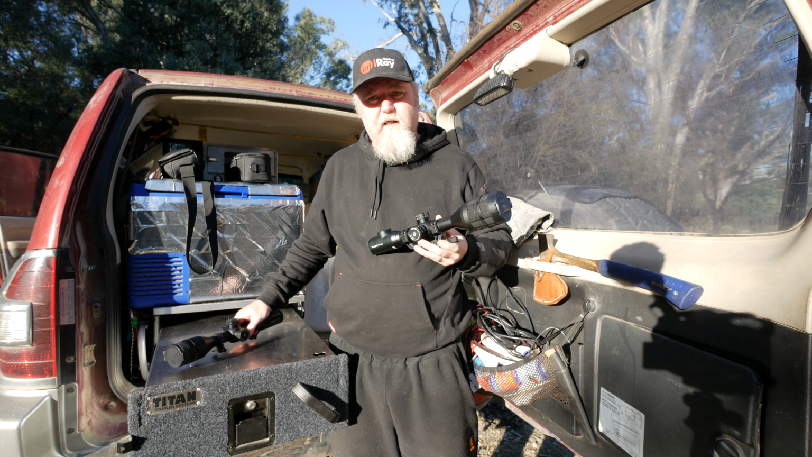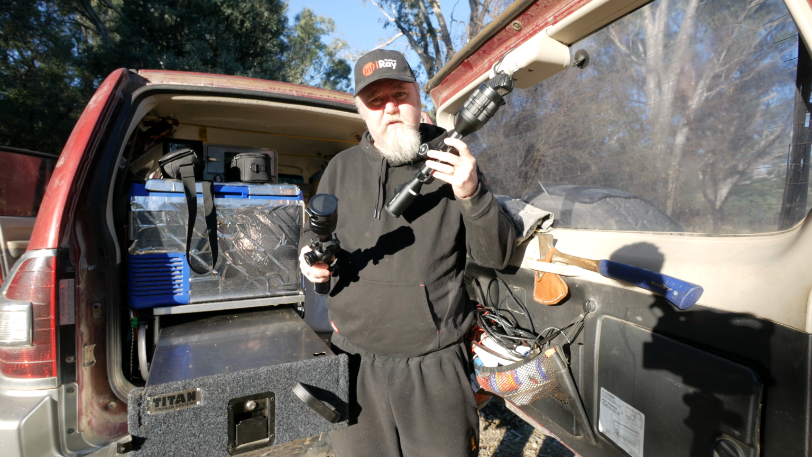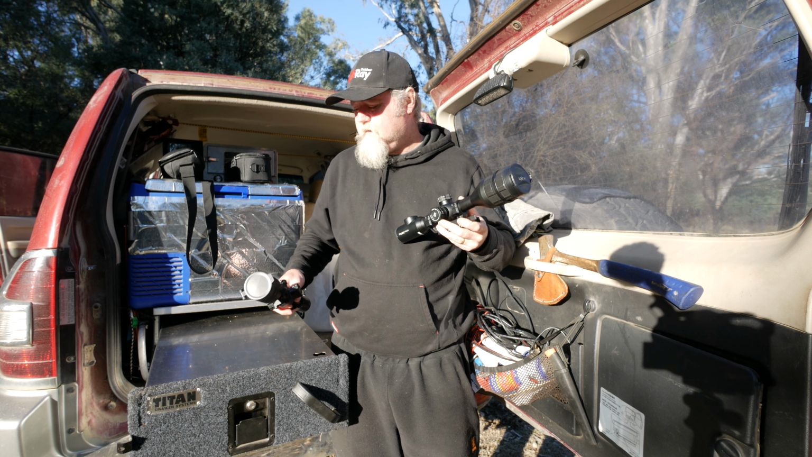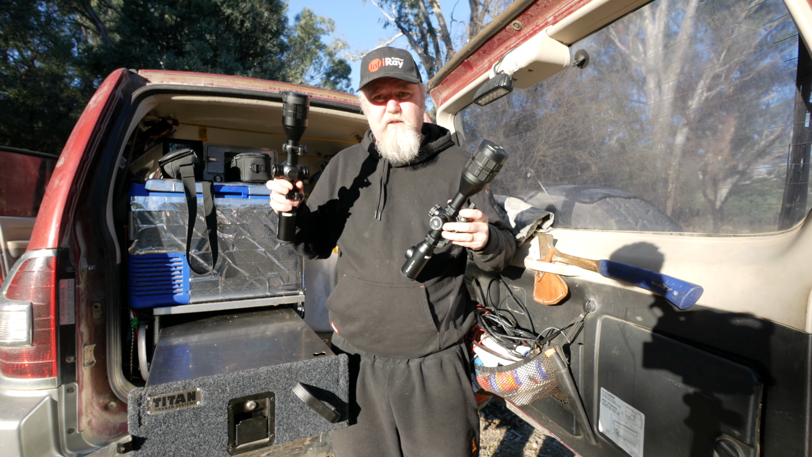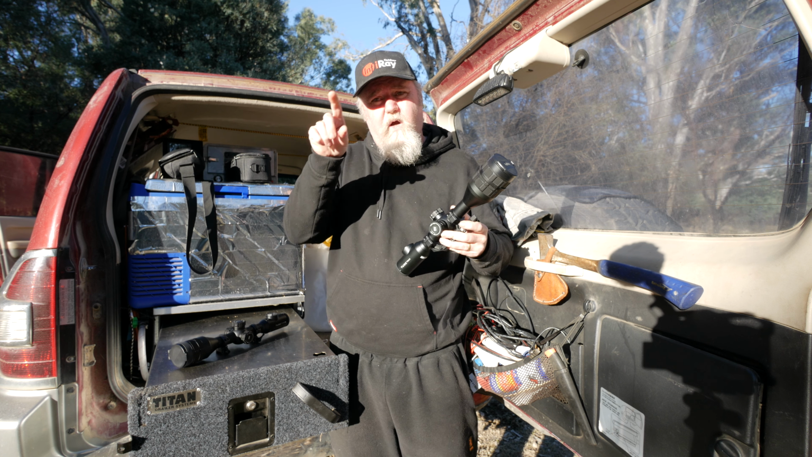Realistically, I think it's the same again. It's about that 25% further with the TS60. You'll get that effect, but it's still quite close. That disappears within 100 meters, maybe 75 meters with this. And after that, you're still going by the outside shape.